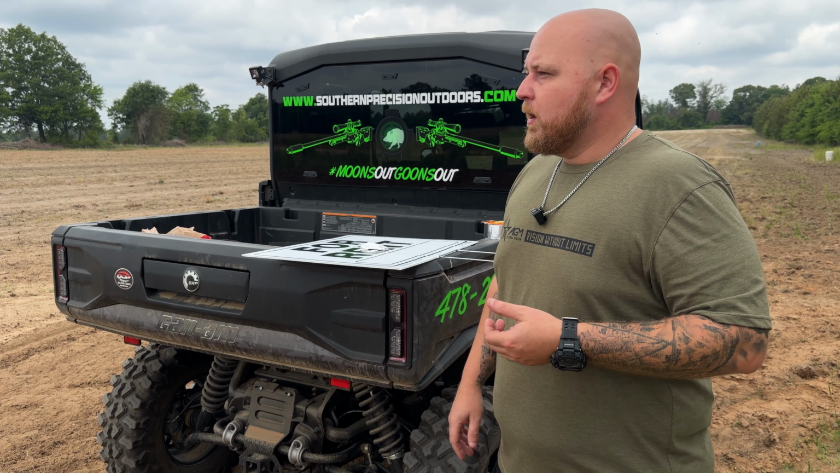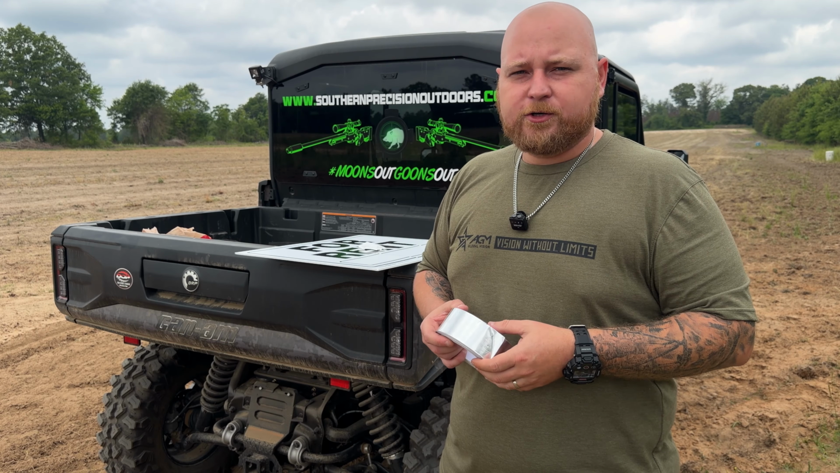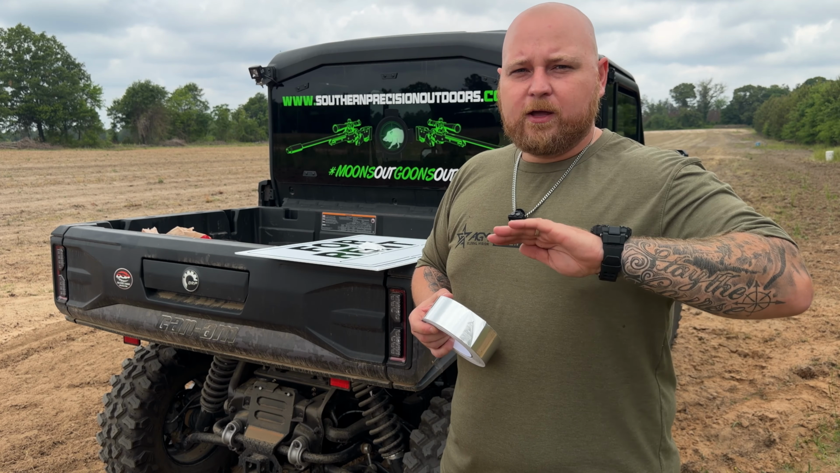And then after we carry that out there and we take our first shot, I really like to use this stuff. This is called HVAC tape or flashing tape, whatever you want to call it. You can take just a little square of this, put it right over where your bullet impacted on the first shot. It'll give you a contrast on the sign, and you can tell directly where you need to change your X and Y values to zero your optic. So we're going to haul this sign out here, get it put out, and I'm going to show you guys how to zero this optic.